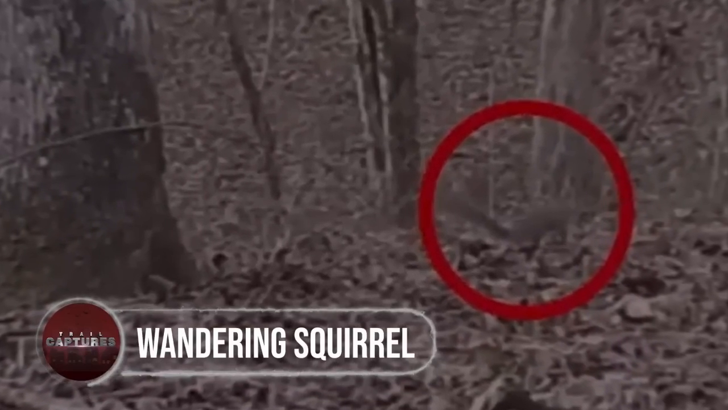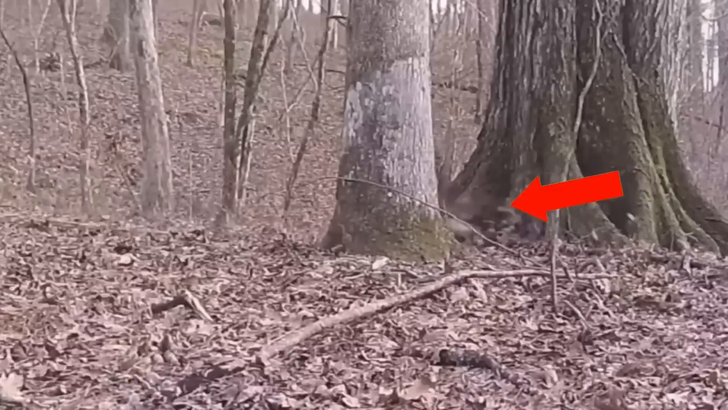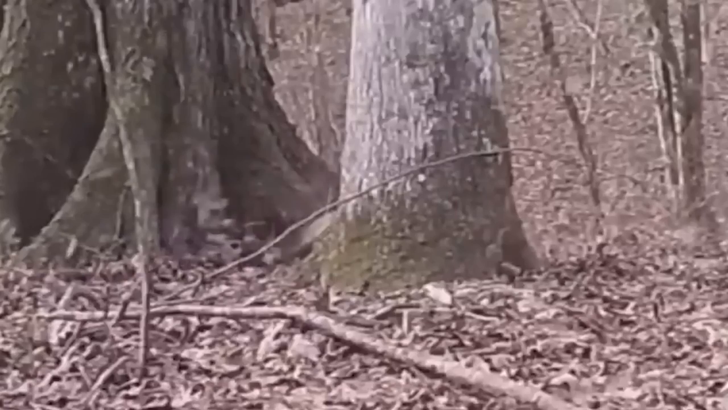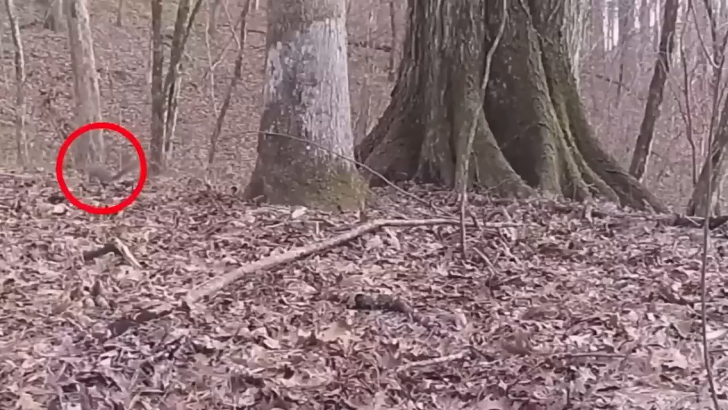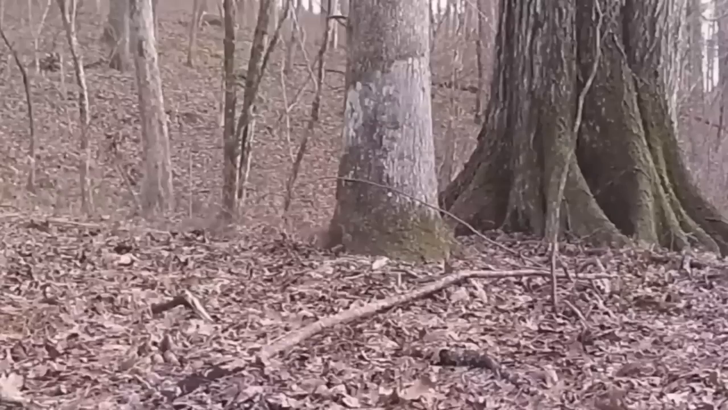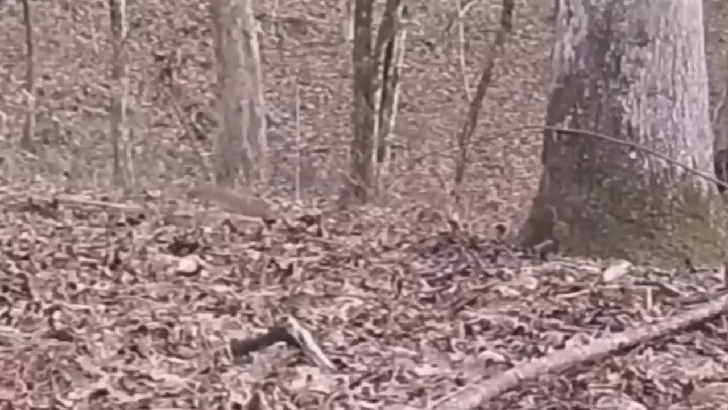Wandering squirrel. Changing the tone a bit to a more intriguing trail cam capture. This trail camera captured a once-in-a-lifetime opportunity. As you can see, a squirrel is perusing the woodland floor, likely in search of something to eat, when unexpectedly, a hawk soars straight for a squirrel. Just in time, the squirrel discerns what is happening.